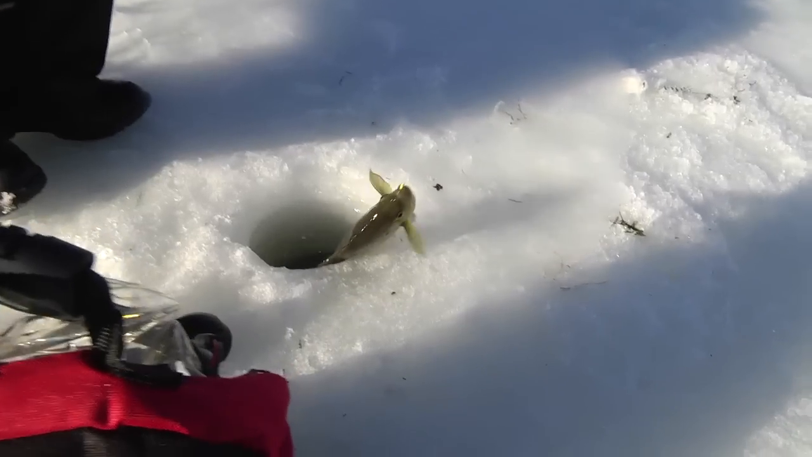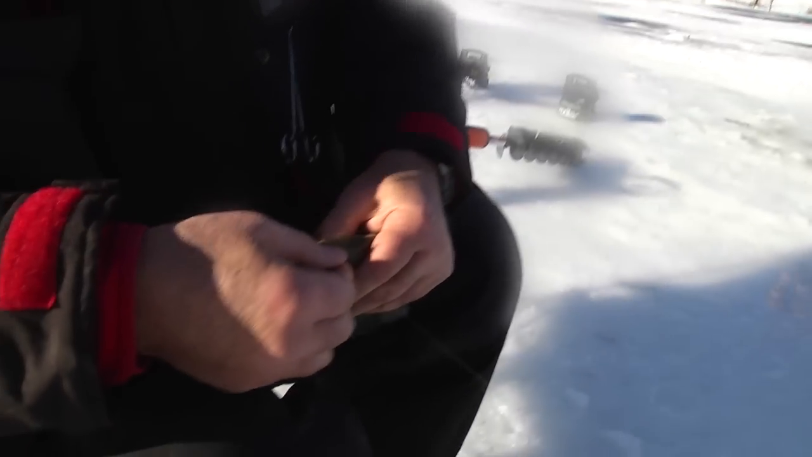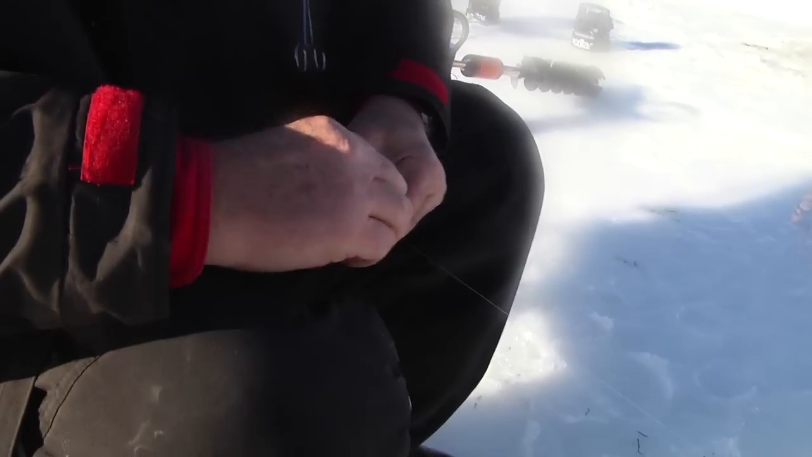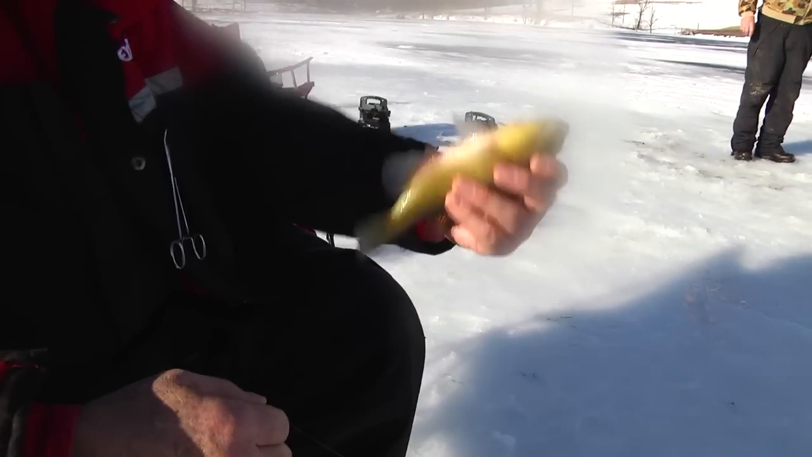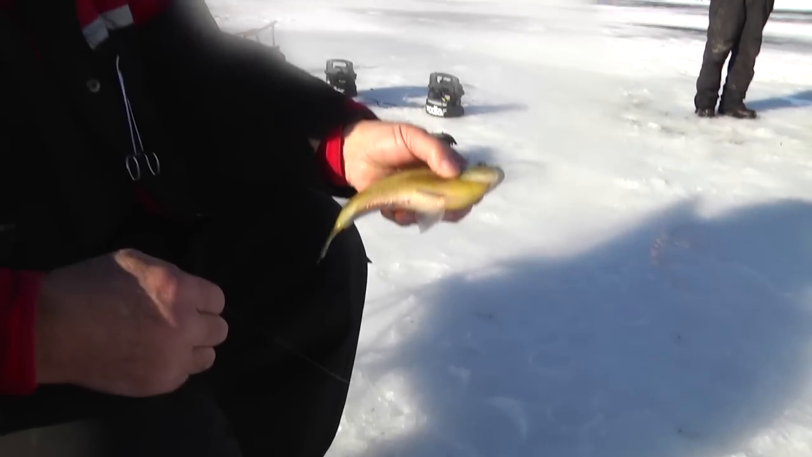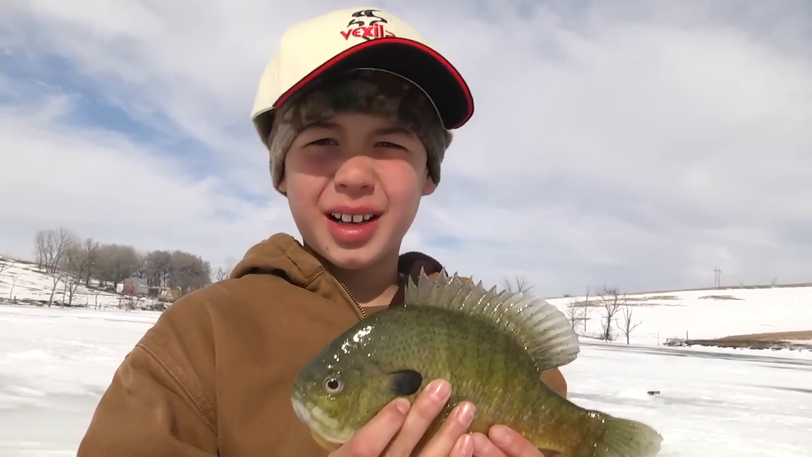Oh yeah. Nice. Nice and sunny. I'd drive all the way up to Orr, Minnesota to get one like that. Beautiful fish. Healthy. Can't get any better than that. Stick around, more ice fishing today coming up.